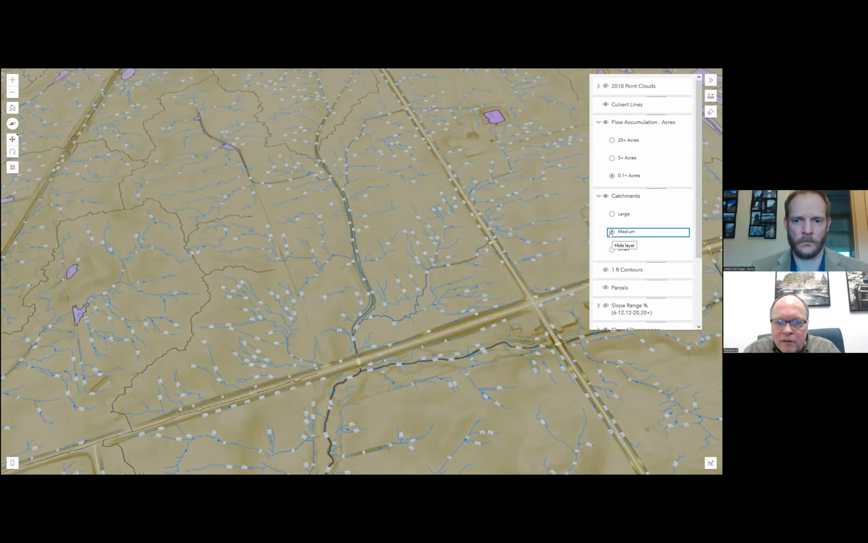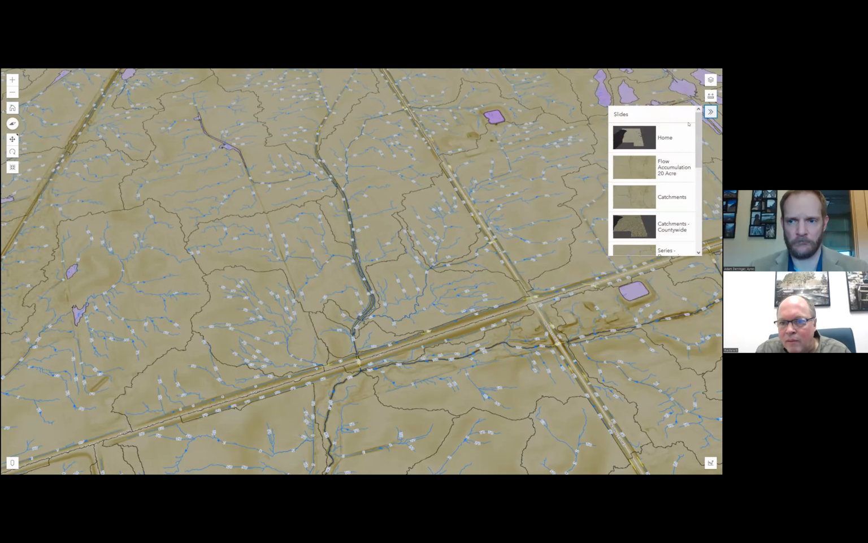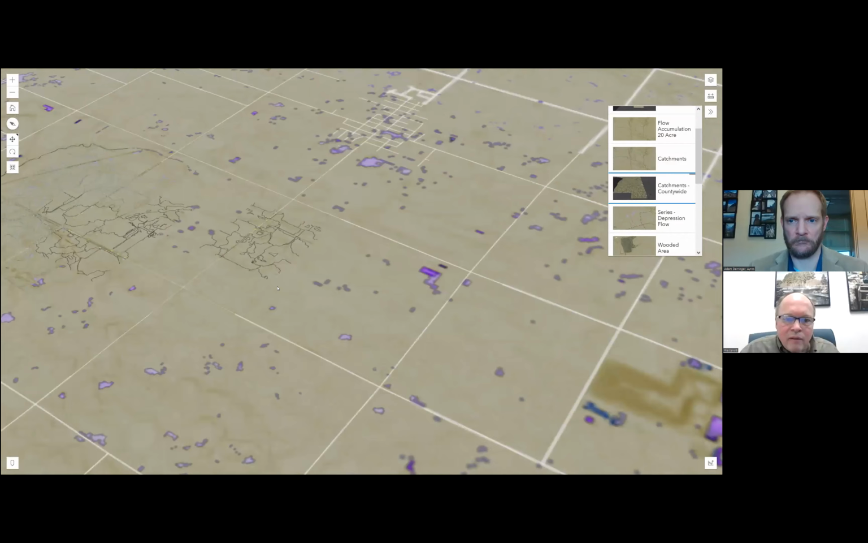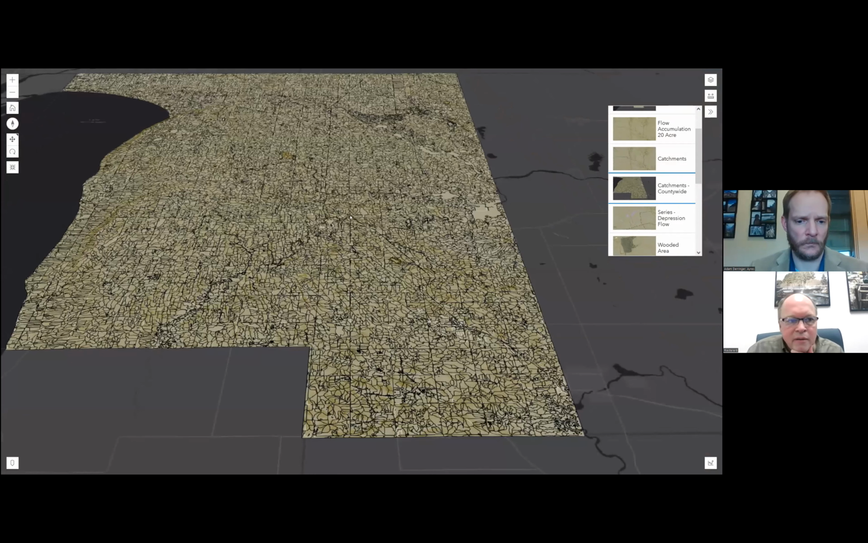And we have 3 different levels of catchments. We did this large, medium, and small. So at the county level, zoom out here to the countywide catchment. We ended up with 43,000 catchments countywide in Calumet County.